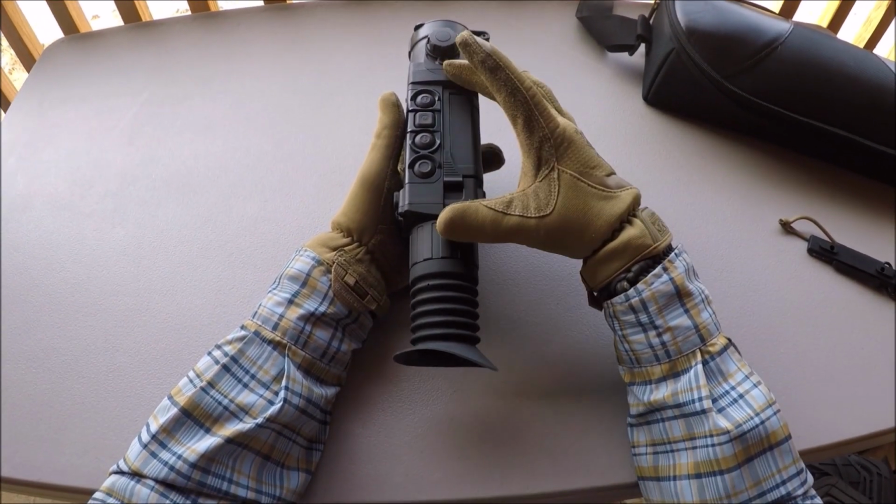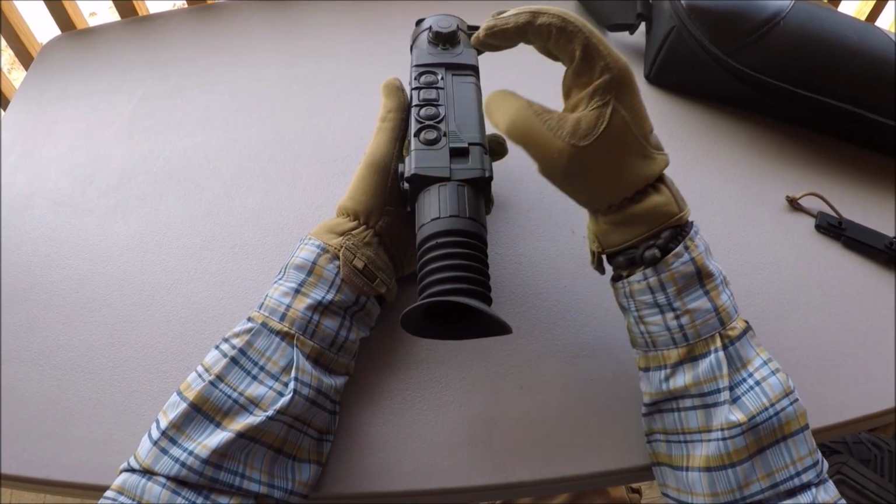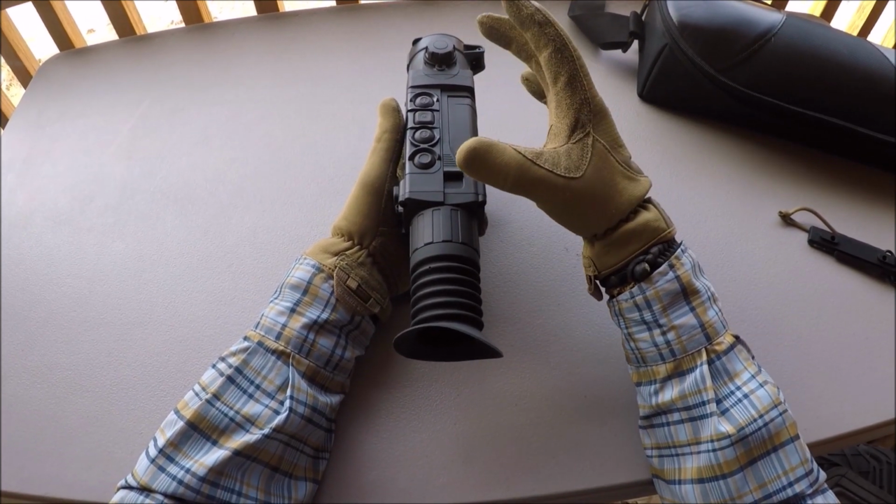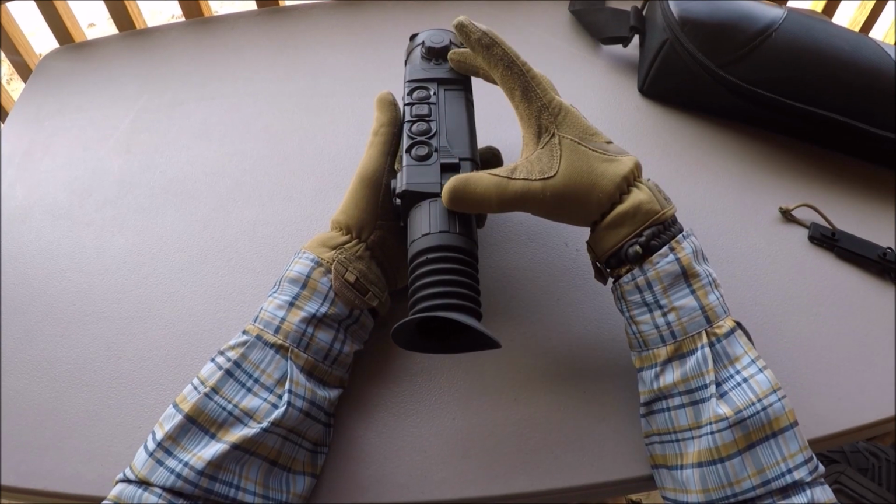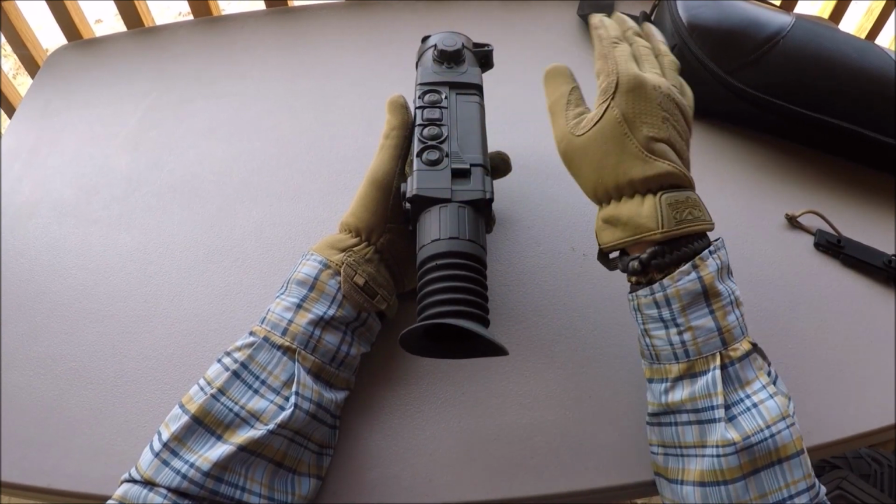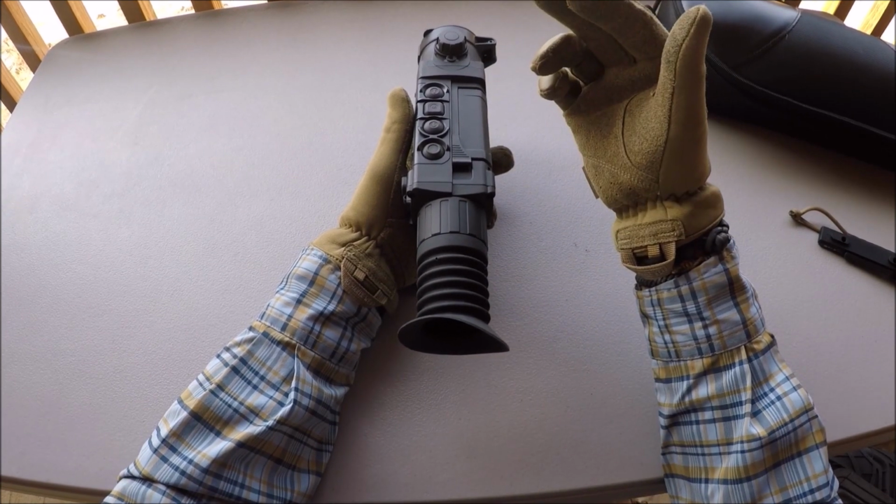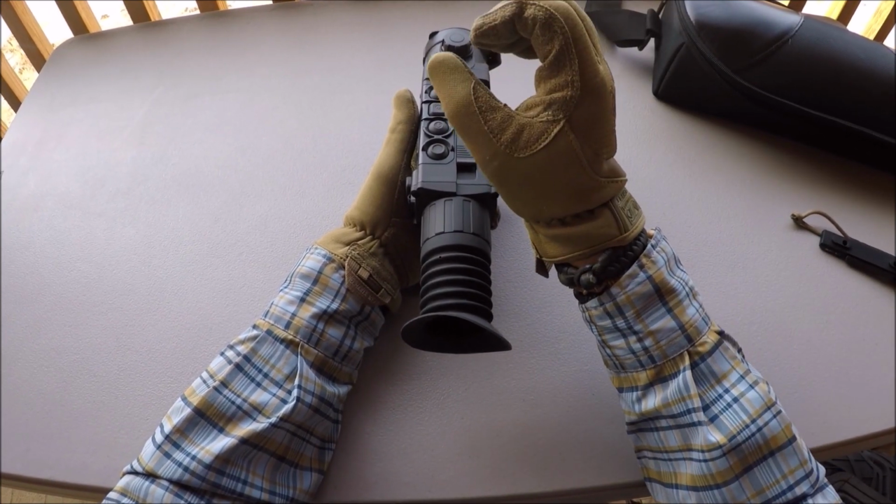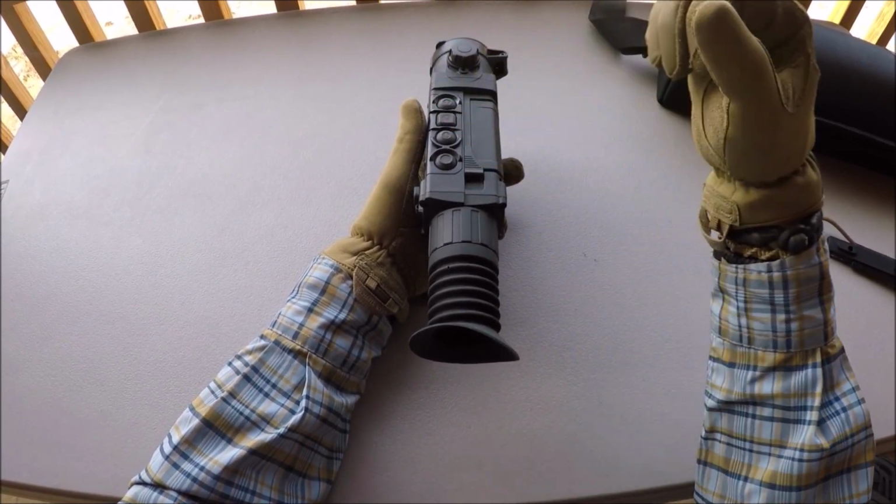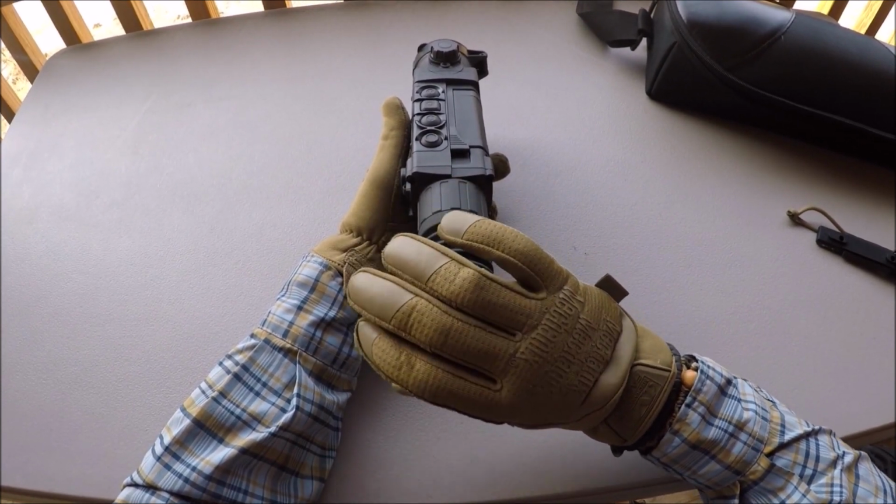One thing I discovered that sucks is I can't keep my BNVDs on in the down position with the eyepiece rotated up and the thermal at the same time. What I mean by that is, let's say this Pulsar is on my gun and my gun's on a tripod, and I'm using my BNVDs to scan around for targets. Let's say I see a target and I want to take a shot without flipping my NVDs up. Ideally, you could just rotate your tube up. In my case, it'd be the right side one. I could rotate it up and then come down onto the scope to see the display and take a shot. Well, I can't do that.